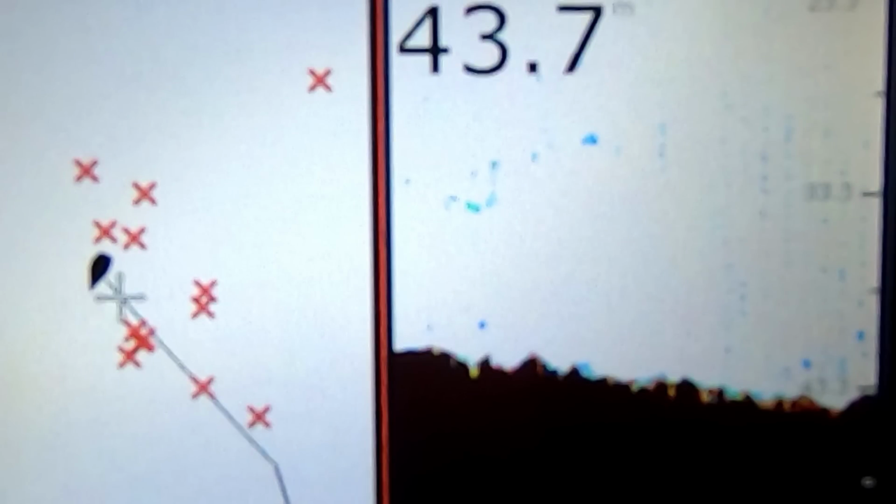Now I'm going to show you the actual sounder that we use, but first I want to show you a couple more examples of things that we're looking for out there on the reef. This patch of reef is around the bommie that I showed you earlier in the video.